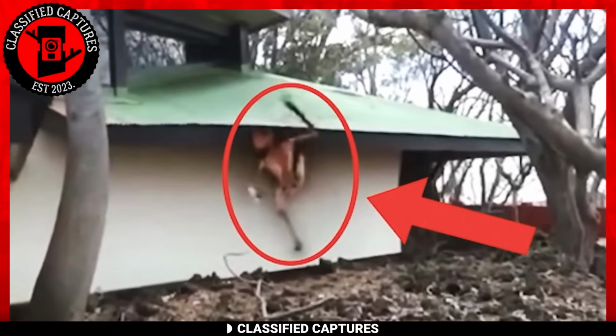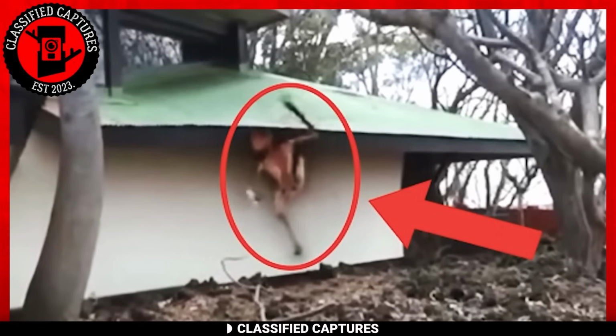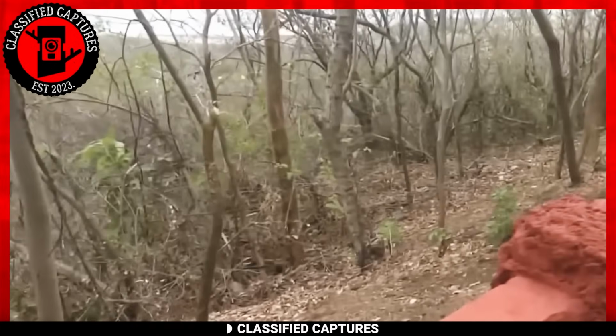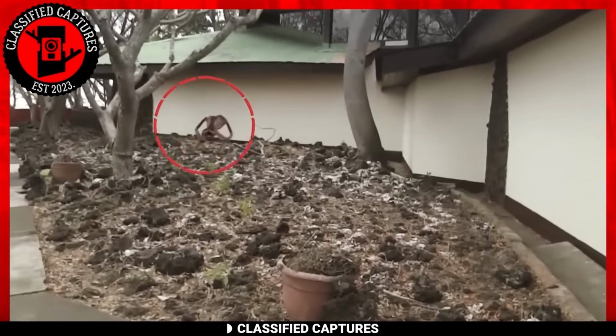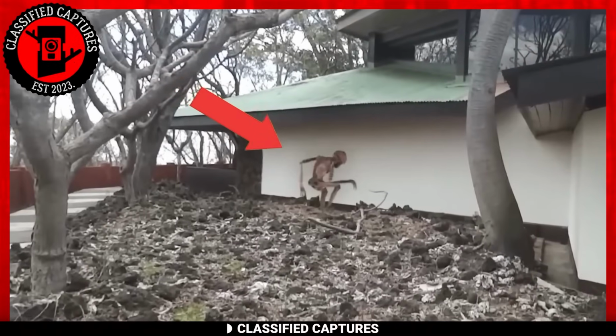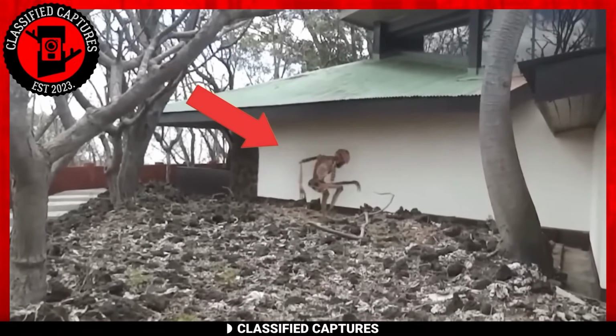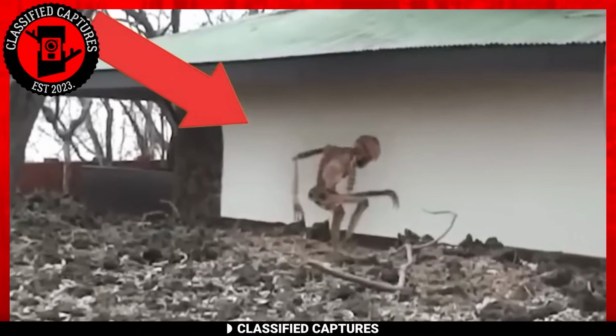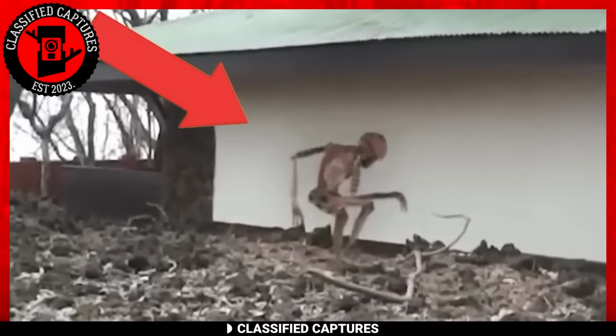This footage was captured by an adventurous hiker out on a nature expedition. As he goes deeper into the forest, he stumbles upon something super strange. Right there in the patches of sunlight coming through the trees is this bony, weird-looking figure. It's crouched down, moving in an almost eerie way, as if it's up to something mysterious.